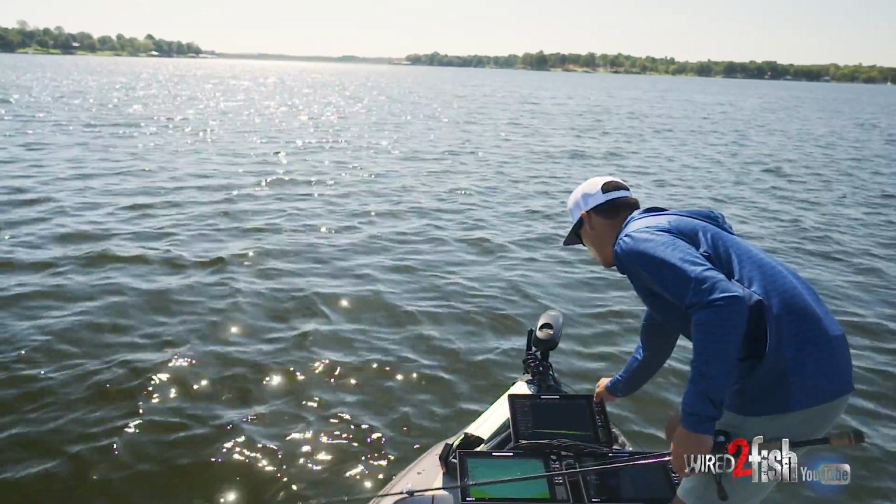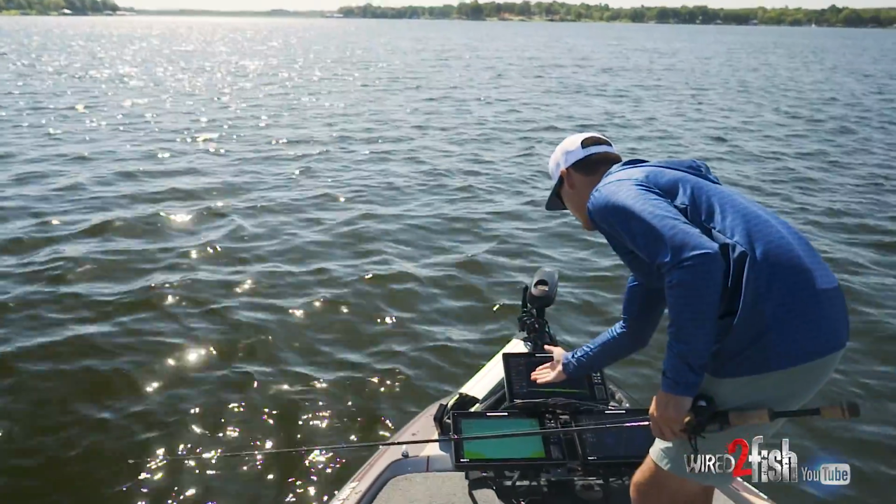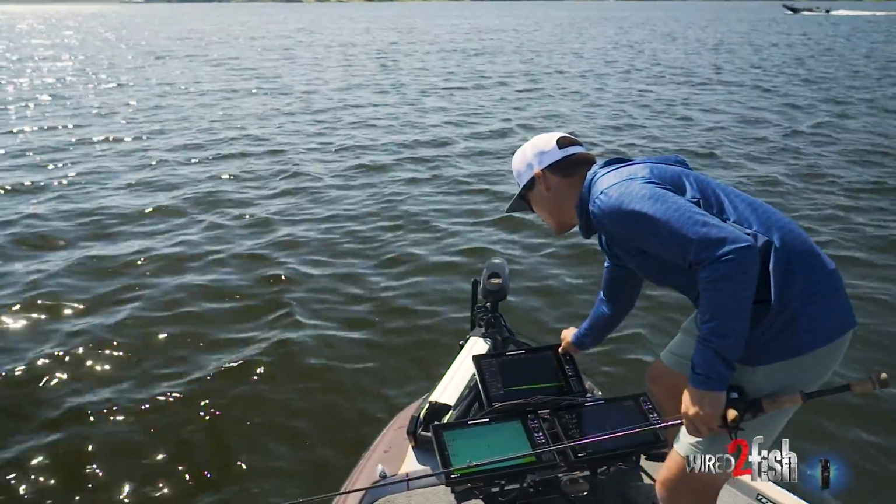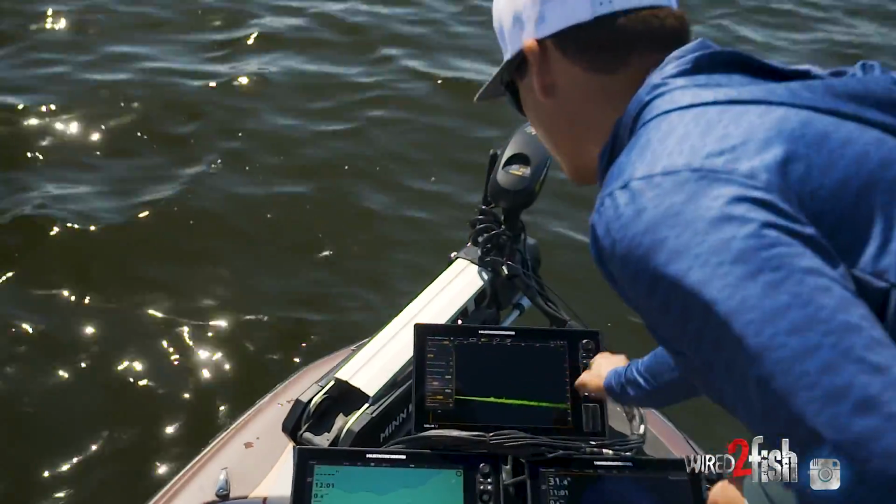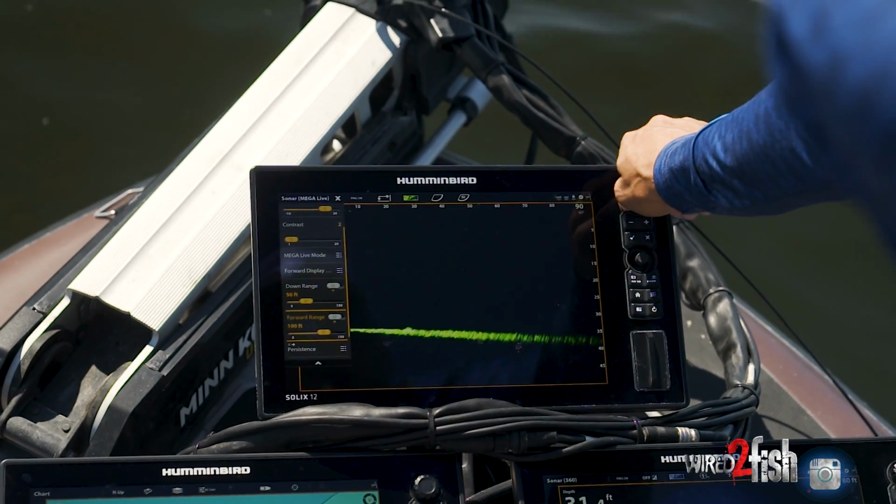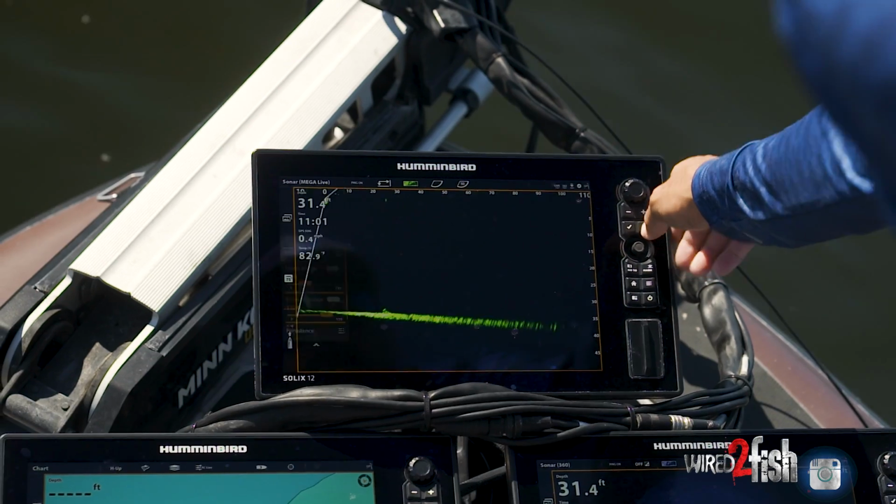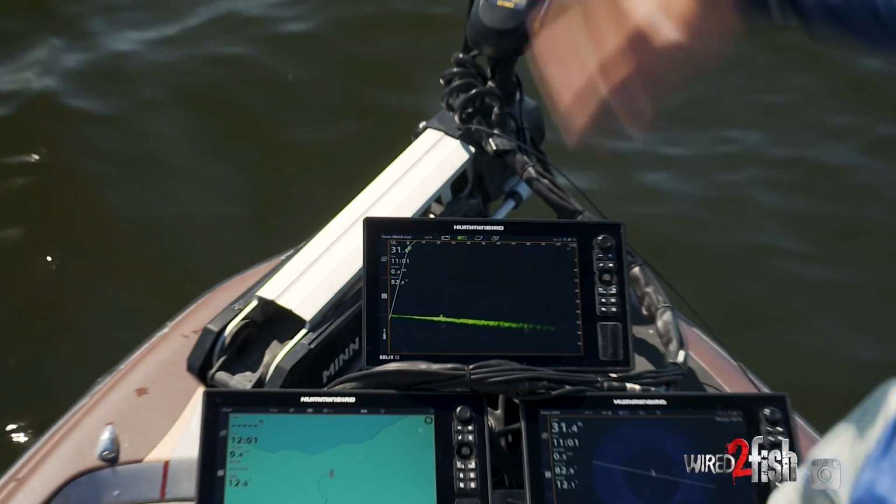What I'm gonna do here on my live screen, I'm gonna take my down range and move it down. We're in 40 feet of water, so I'm gonna move my down range down to about 50 or so. And with that, I'm gonna take my forward range and my normal 80 feet, let's go ahead and extend this out to 100, 120 feet. That's within trolling range. With my Ultrex motor on 8 to 10, that's within trolling range.